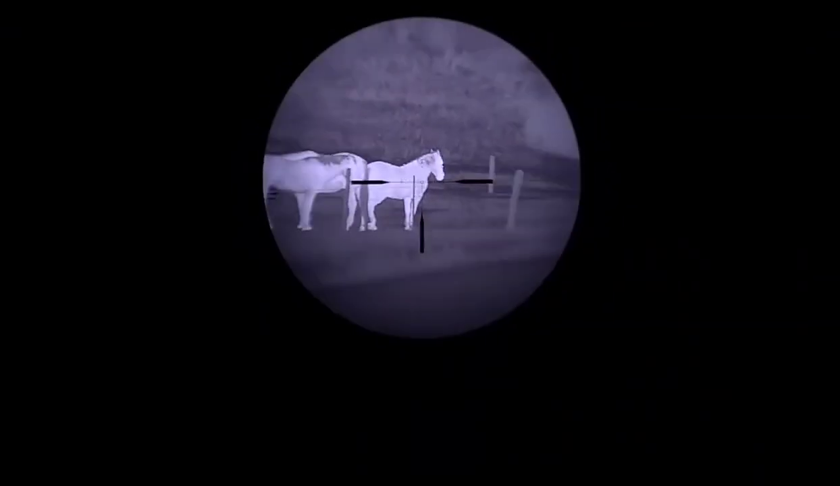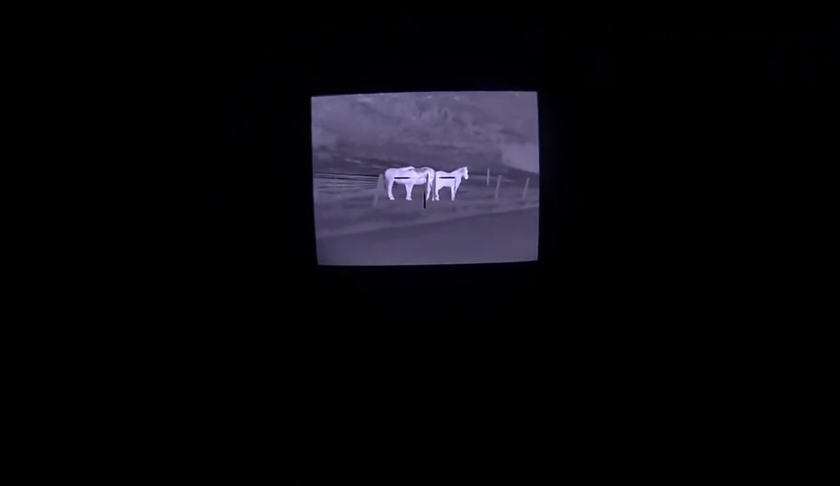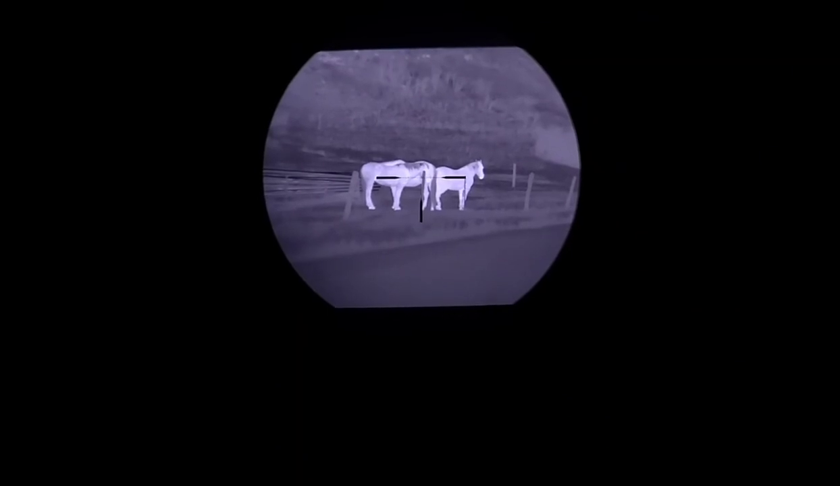Pixelated image whenever you start to zoom into the back of this OLED display, but not to where it's completely uncomfortable. We'll adjust the sharpness back down to 1 for a softer image. Digital zoom.